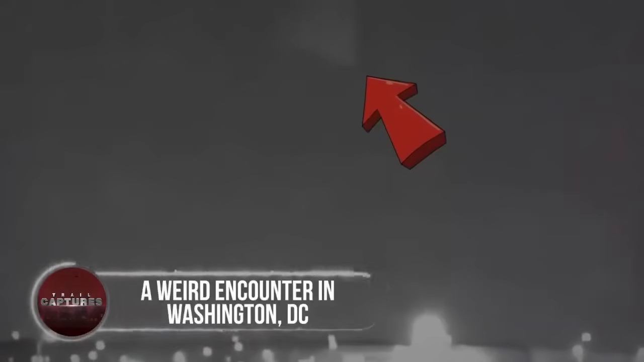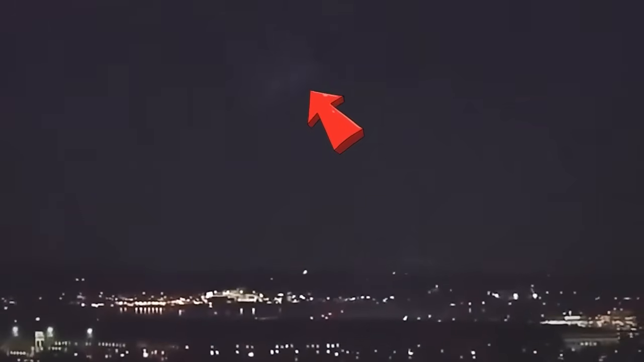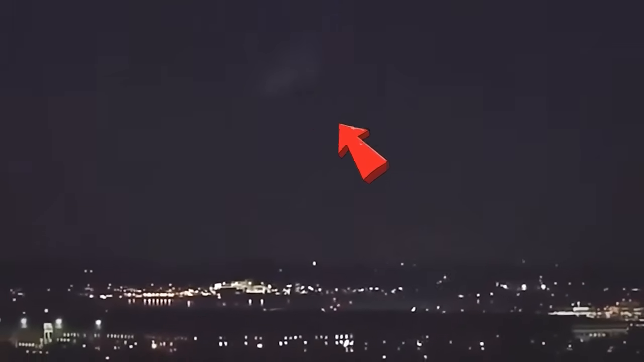A weird encounter in Washington, D.C. This curious incident in Washington, D.C. on December 19, 2018 has left many pondering the possibility of an extraterrestrial encounter. The footage starts with various clips showing the evening sky around the city. What caught everyone's attention was a peculiar triangle-shaped object hovering over the Pentagon. Although some angles made it hard to see, the enigmatic presence was undeniable.